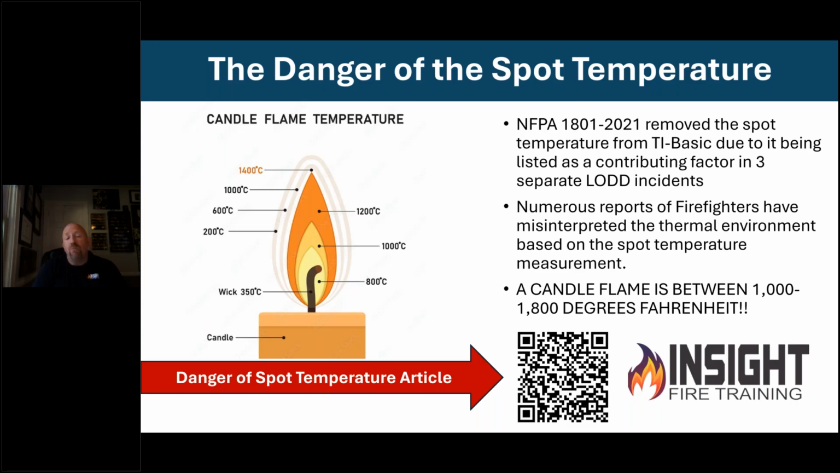No. If you want to learn more about that, we have an article called The Danger of the Spot Temperature. It's our number one most read article on our website, which explains why NFPA 1801, the thermal imaging camera standard, removed the spot temperature from TI Basic, due to it being listed as a contributing factor in 3 separate line of duty death incidents. In addition to that, numerous reports of firefighters have misinterpreted the thermal environment based on the spot temperature, and that has led to rekindles and injuries.